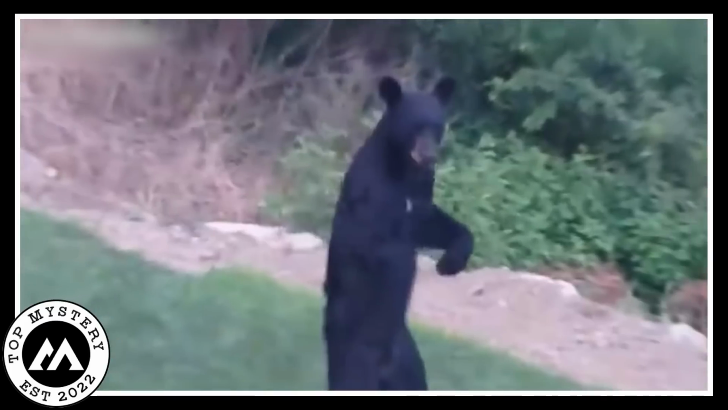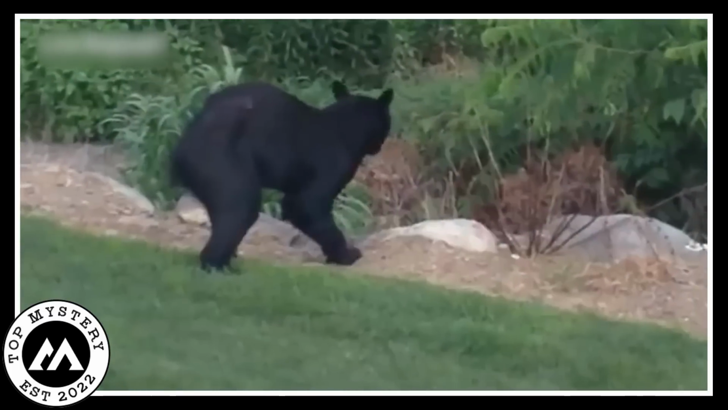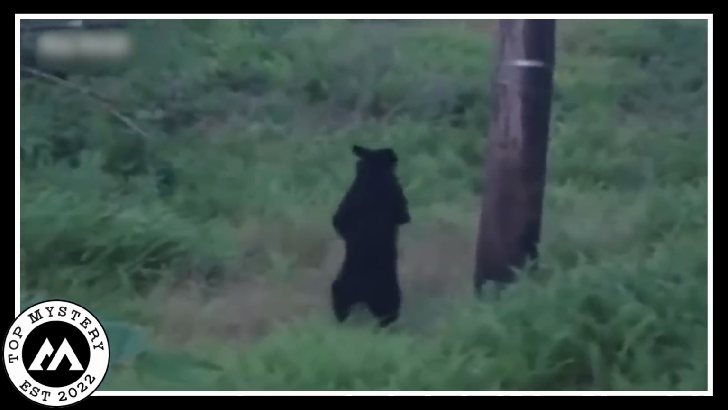Some speculated that tragedy had befallen the bear, that its front limbs had been injured in some cruel accident, forcing it to adapt this unnerving bipedal gait. Others whispered that it might be a mere 3-year-old cub still discovering the world and experimenting with curious behaviors. The truth remained elusive, veiled in the enigmatic darkness of the forest.